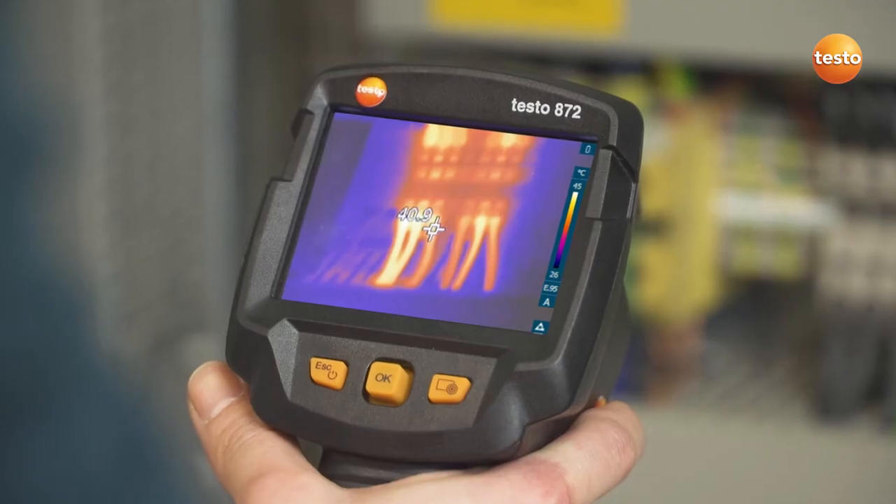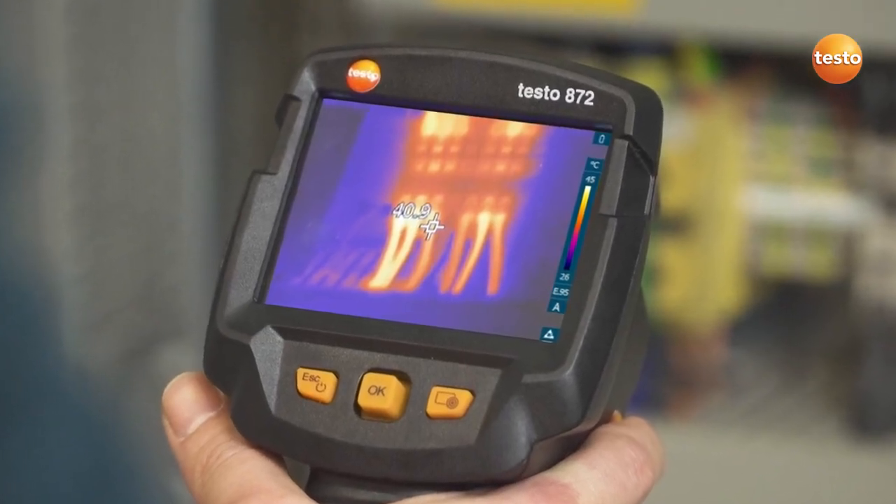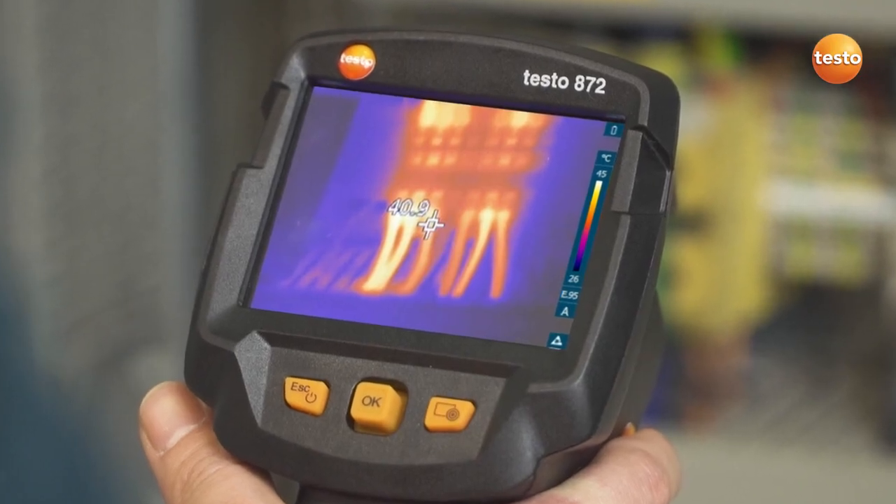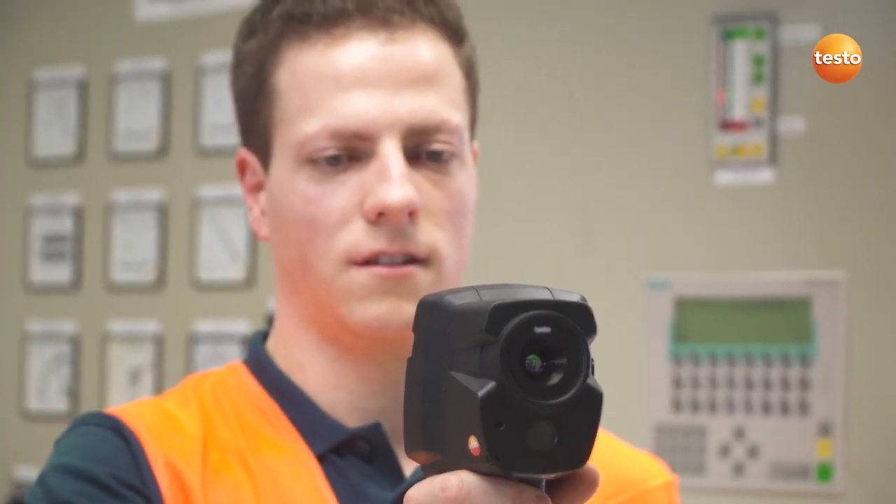They are often very small. That's when the IFOV warner can be very useful. It visualizes which measurement object can be measured from which distance, and shows you whether the temperatures of surrounding objects might falsify the temperature of the actual measurement object.